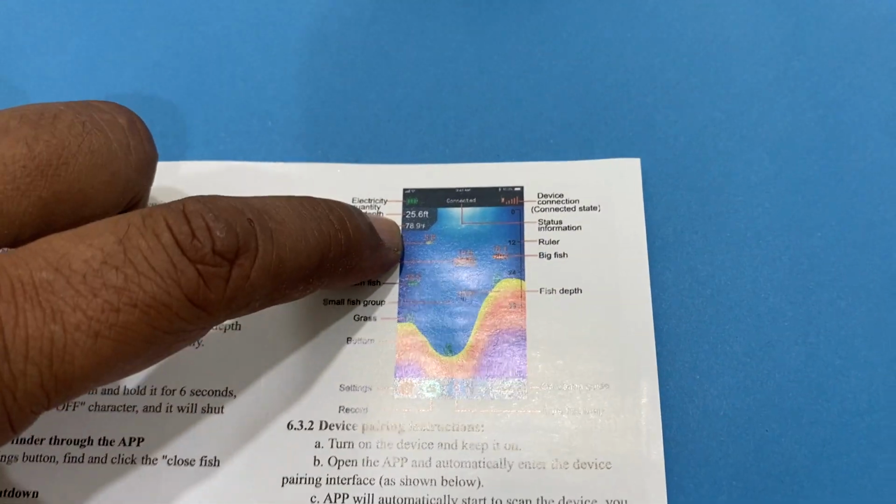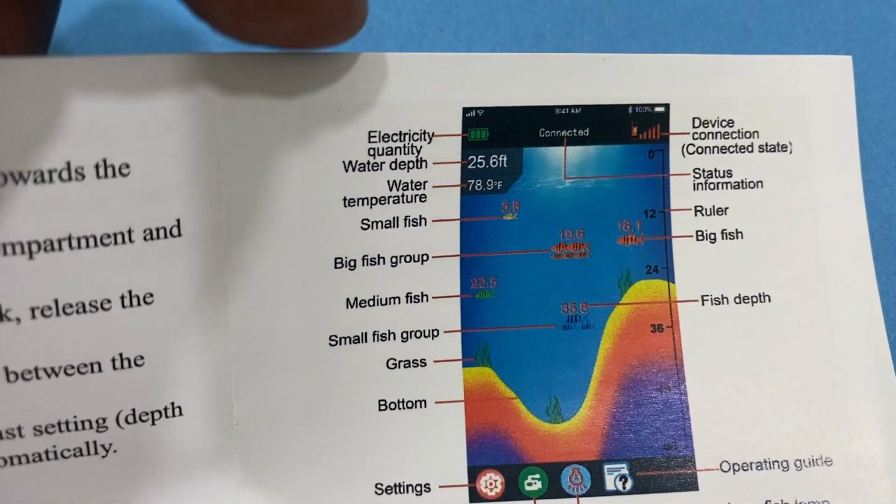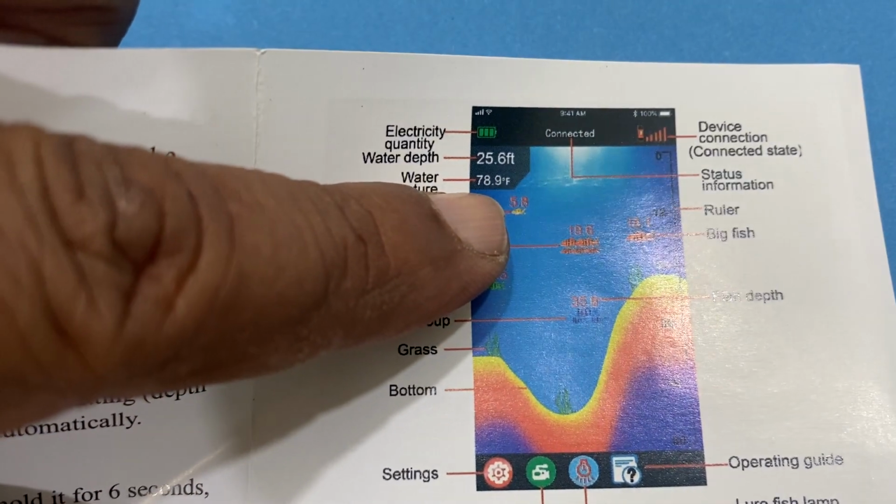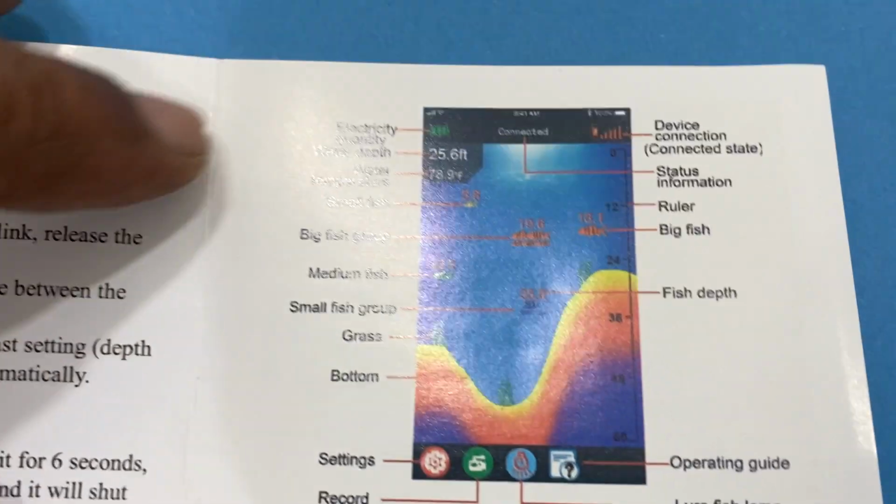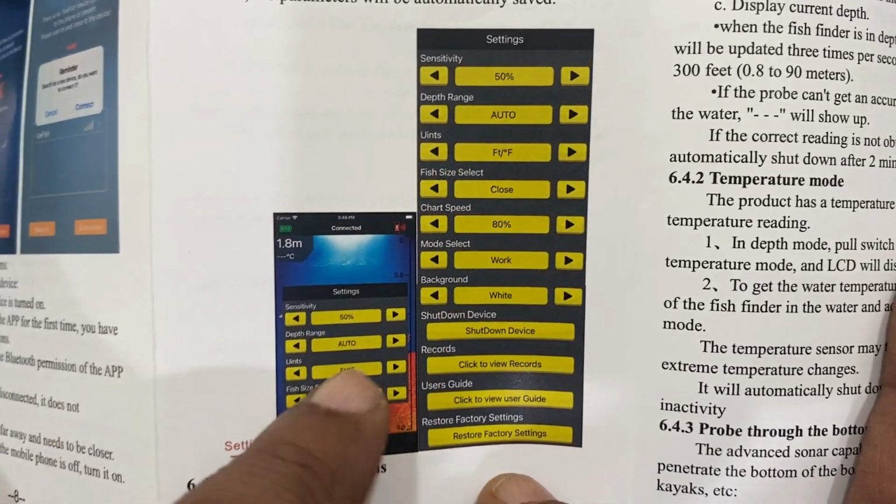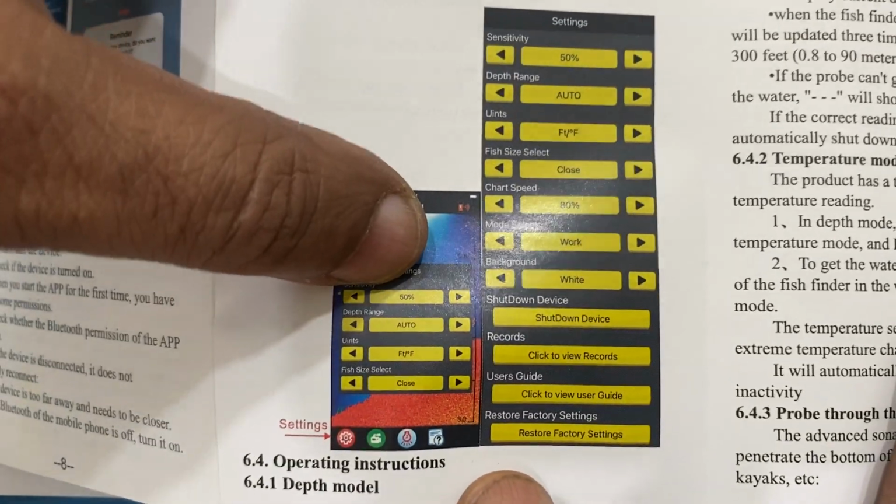It tells you mostly how it works up to this way. It tells you how much is the feet. It says 26 feet and 78 feet, and these are the meters. Then there is the full working manual, and the sensitivity will also come. It tells you how much the sensitivity is, as a percentage of sensitivity in the mobile app. All these working parts are there.